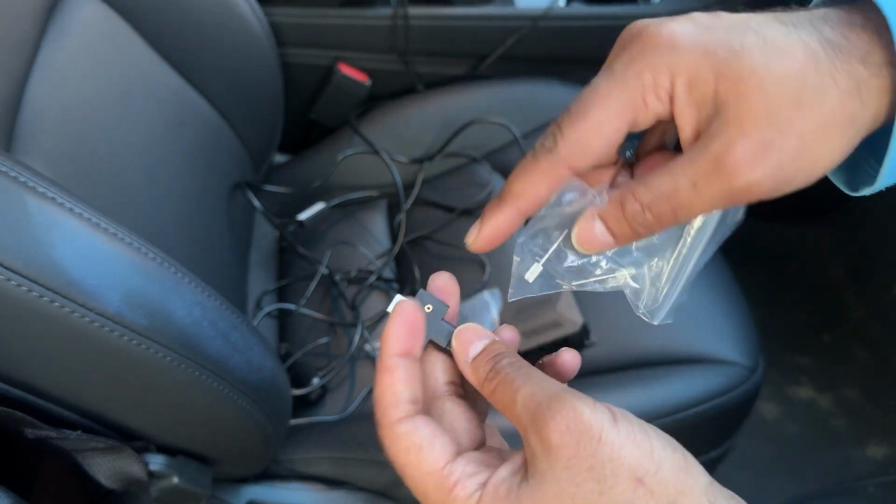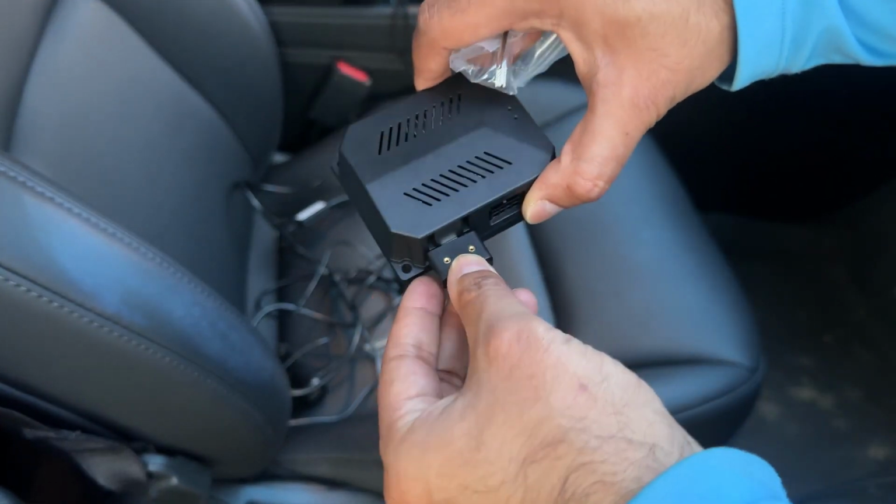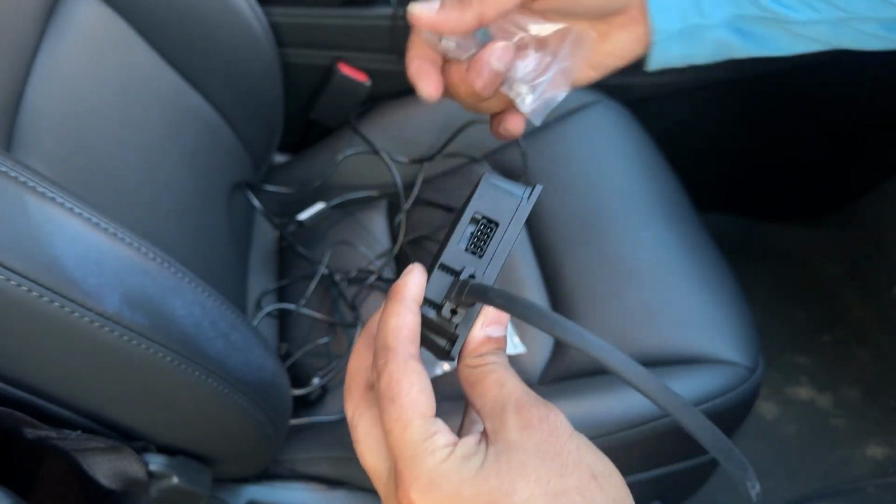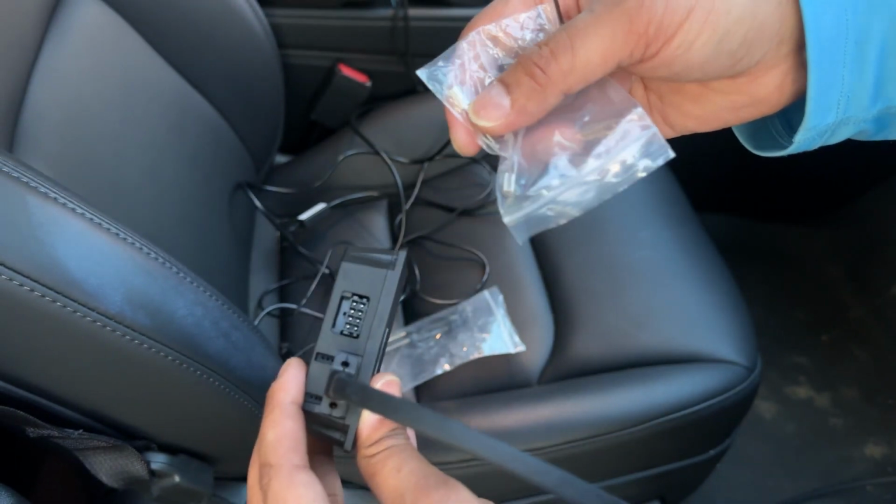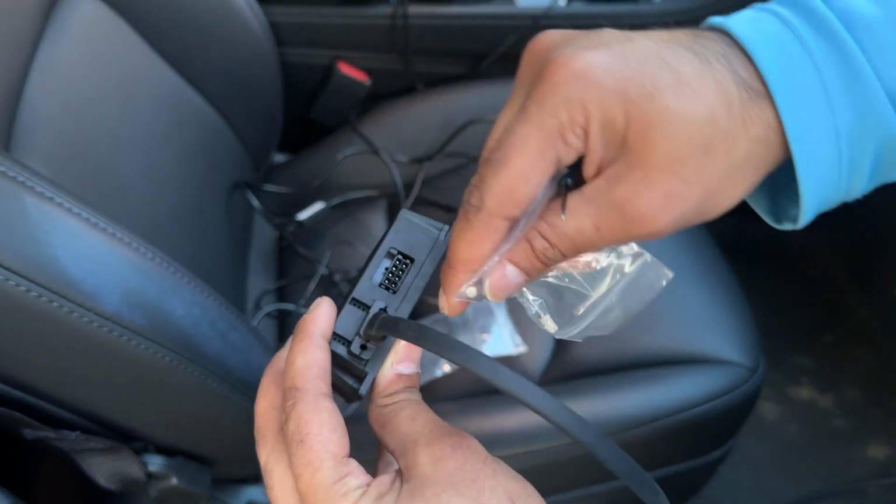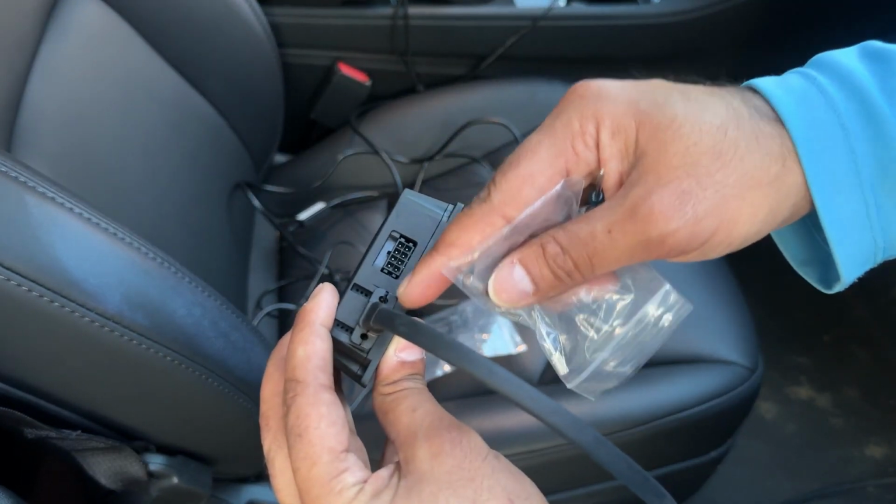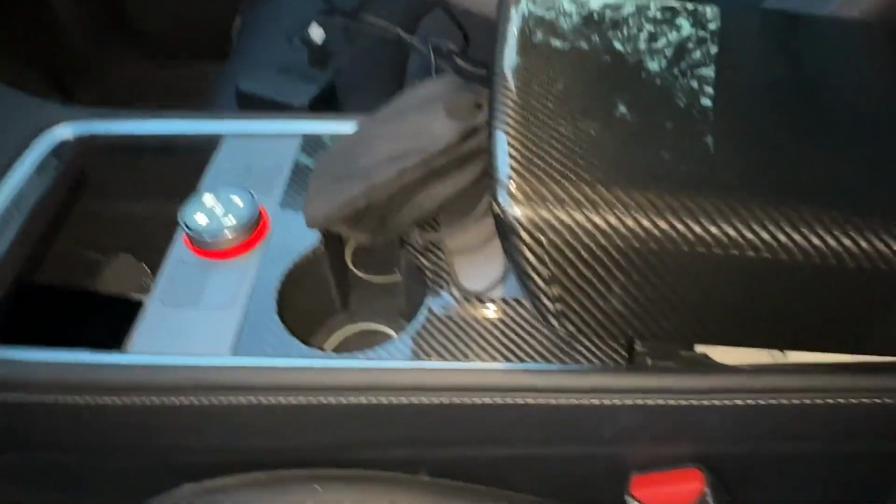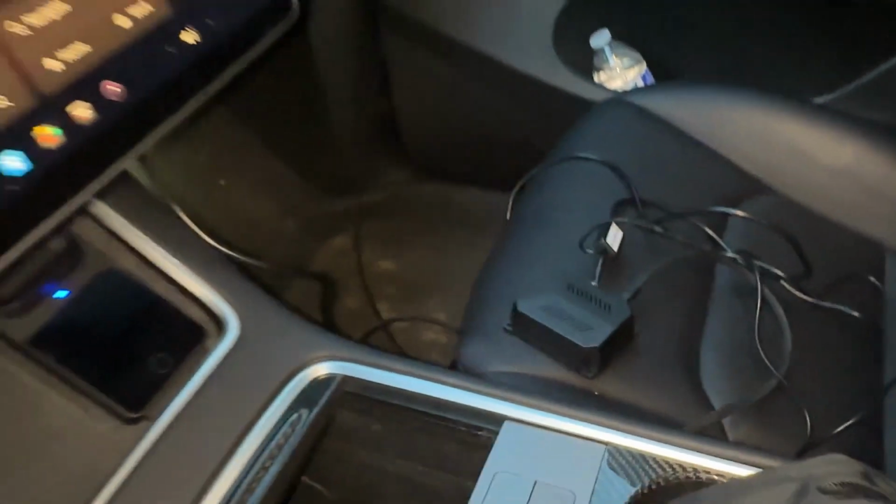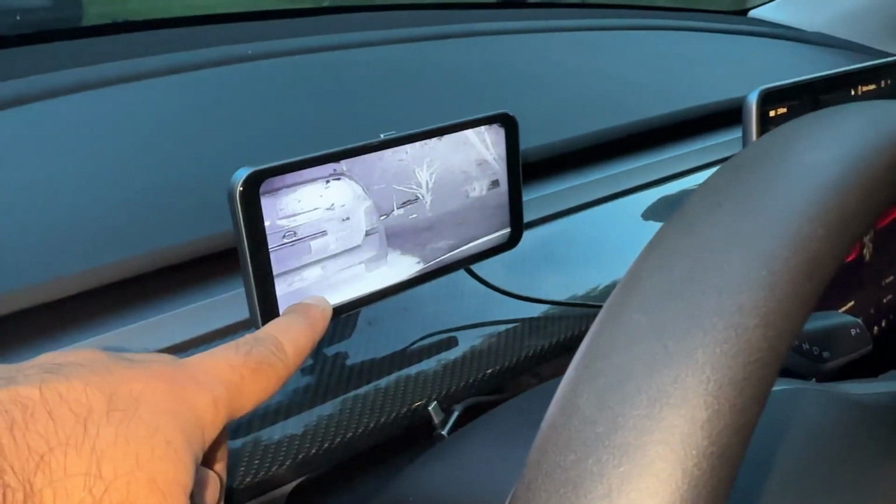Now, once you secure this piece with these two screws, then you're going to plug it into the control unit, and then you're going to use these longer screws to further secure this whole thing by putting those screws through these holes there. Once you put that, this thing is going to be super secure and it's not going to move. After that, I just got the 12 volt from this cigarette lighter port here. All the controllers are still out. I'm still testing this unit. And as far as the wiring, I just plugged it in and now we are golden.